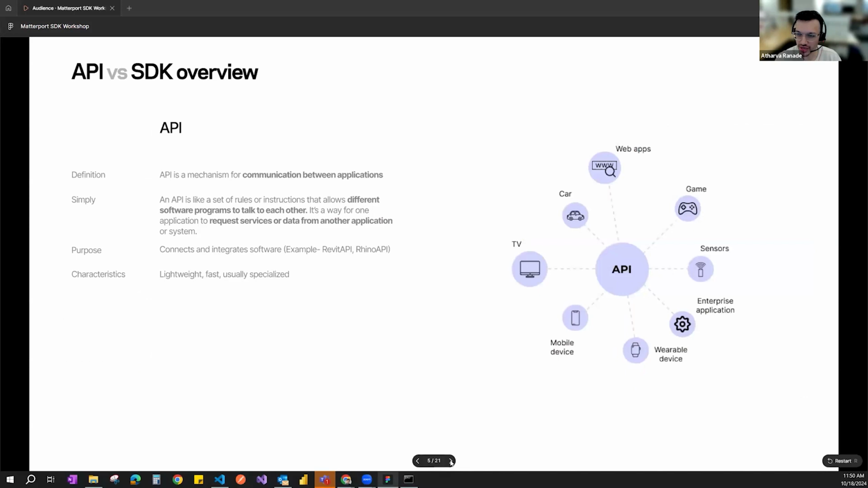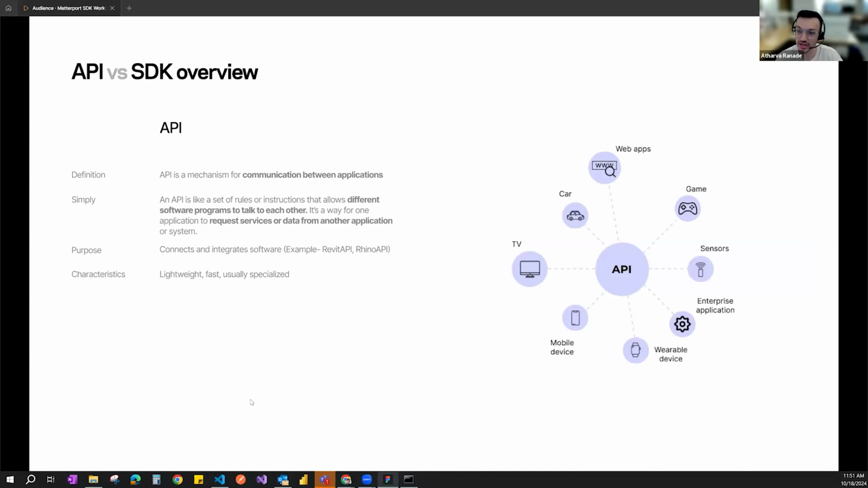I was going to quickly go over API and SDK. Is that something we would like to go over now? Or if people have an understanding of it, we could just skip the differences between API and SDK, because we will be using the Matterport SDK specifically. Any preference, or would you just like me to go over this quickly as a refresher? I'm fine either way. We can skip it if you want. I would say just for the recording. Yeah, it'll be helpful. Okay, yeah, sure.